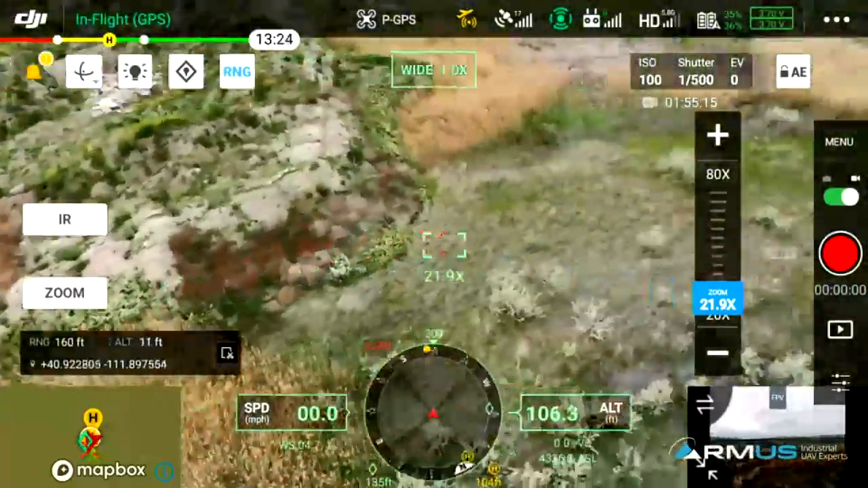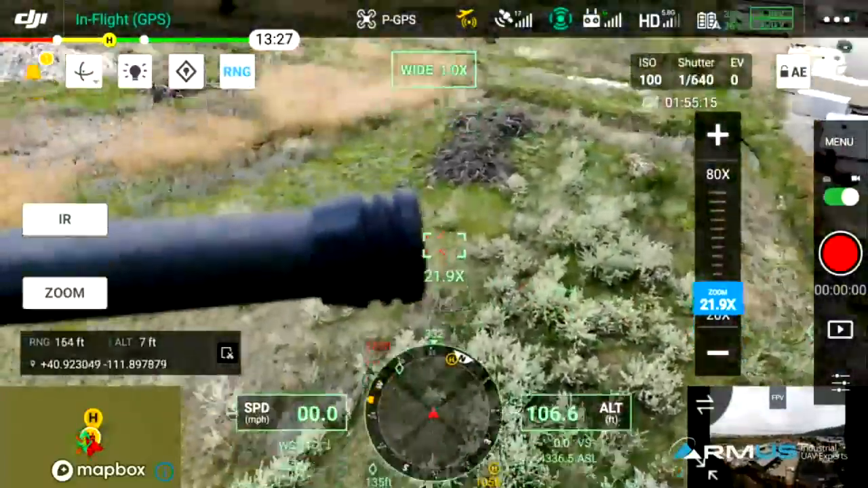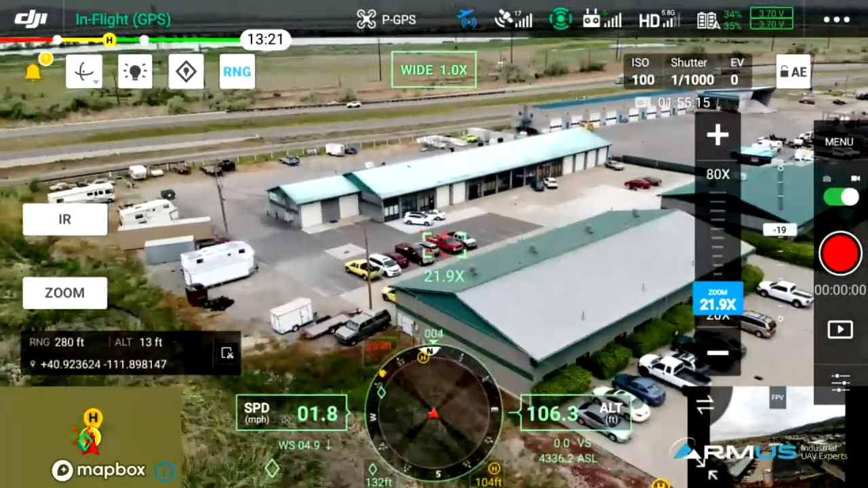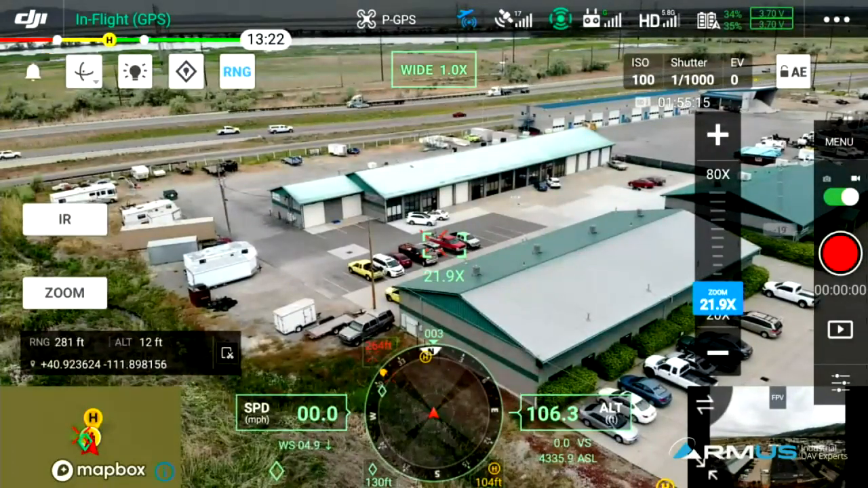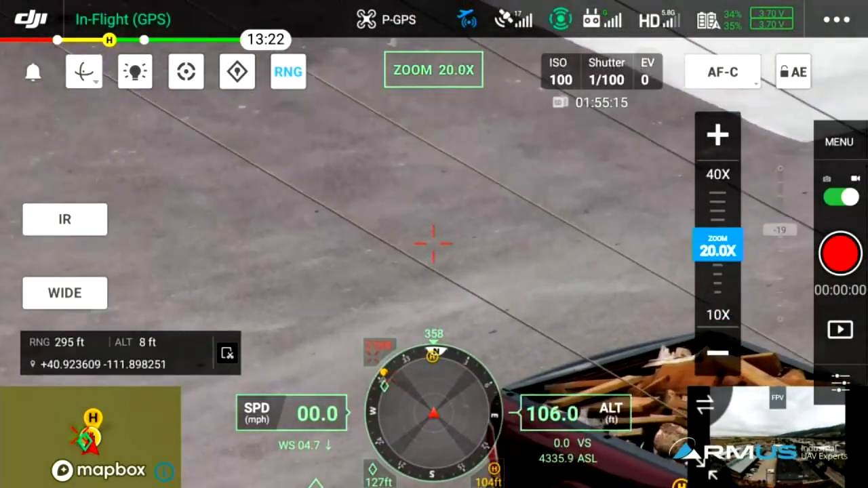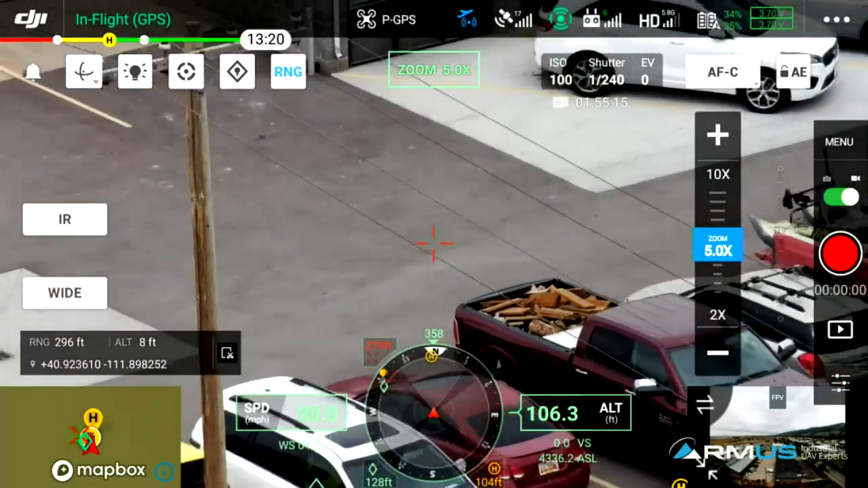Okay, so the last thing I want to show before we come back down and change batteries is kind of the smart UI stuff. So go ahead and stay still there. You're good. I'm going to go to the smart track. So I'm going to go to the zoom here. I'm going to come out on the zoom just a little bit so we can see the whole field of view here. A little bit more.